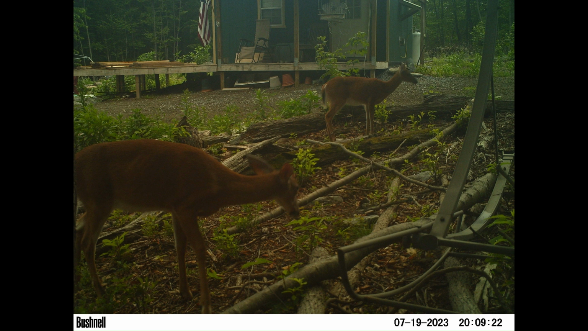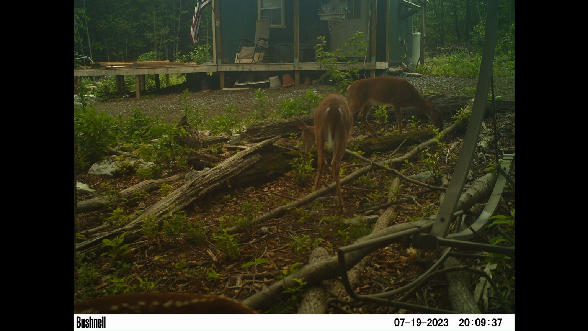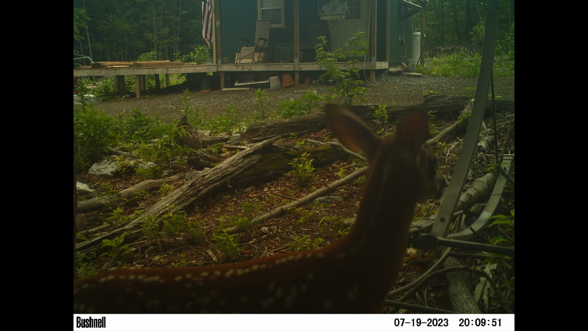Porcupine in here wandering around, which I don't like seeing. So my next trip up I will hopefully have batteries to put back in my driveway cam and check some more stuff.